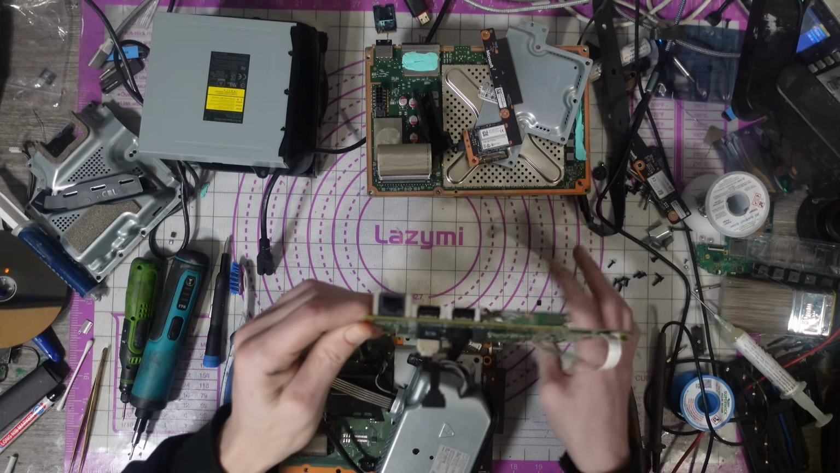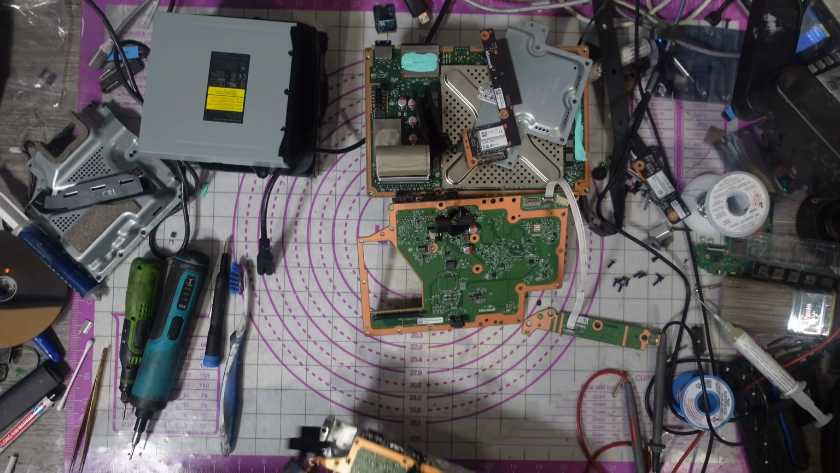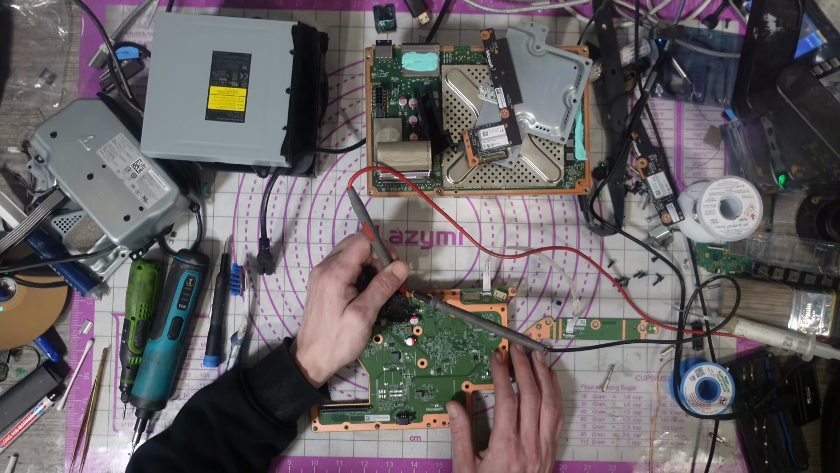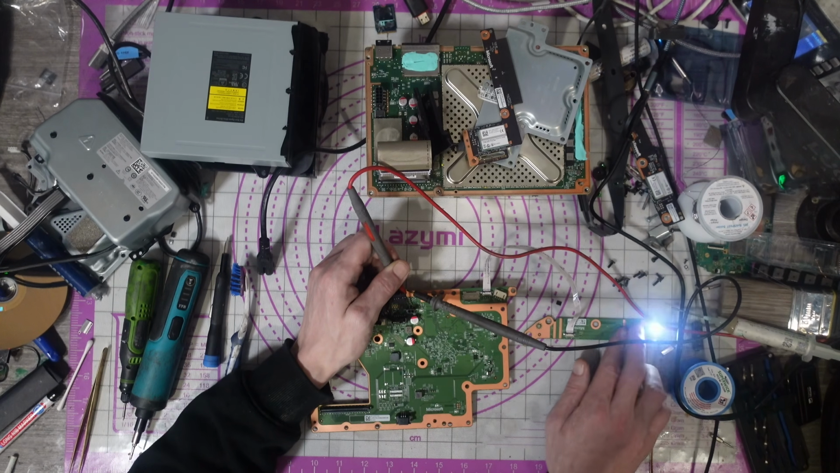Right, let me just try this using my bench supply instead. Right, I get 41 milliamps current draw.